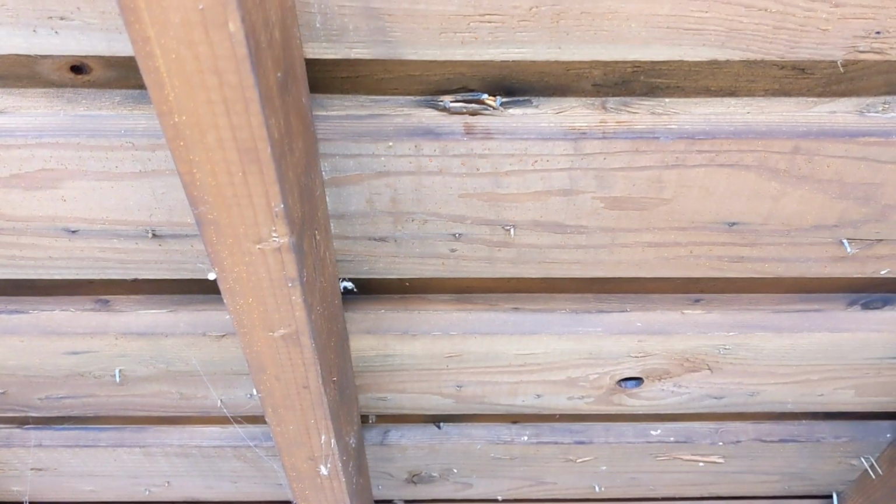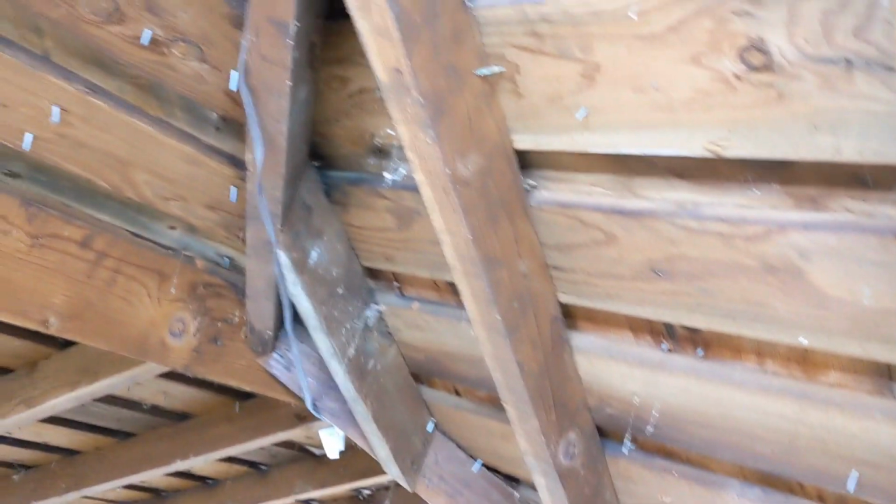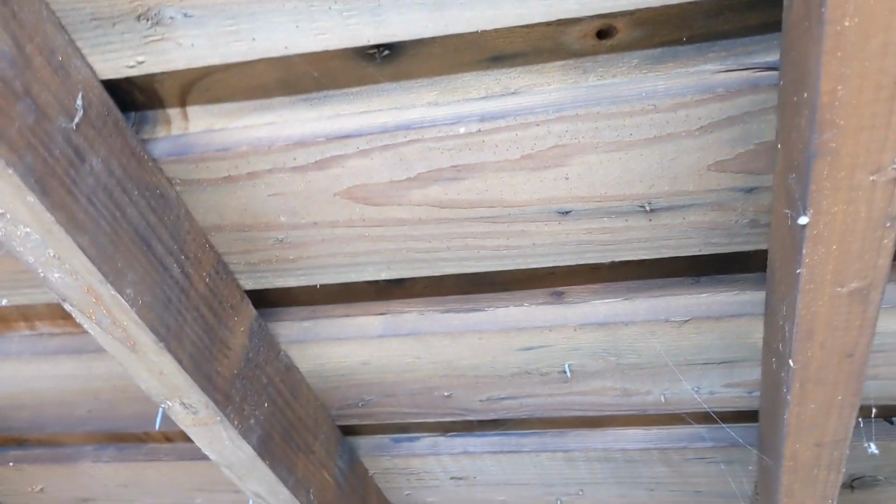Hello, I'm here at Mita's house on Buchanan Street in Corvallis, performing an inspection in an attic, and the homeowner stated that he didn't notice any areas of rot. Now, this is where, as a roofer, usually seeing it from the other side, we can help out a little bit and give you an idea of what's going on.